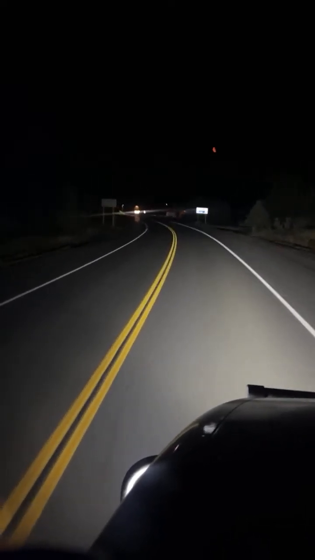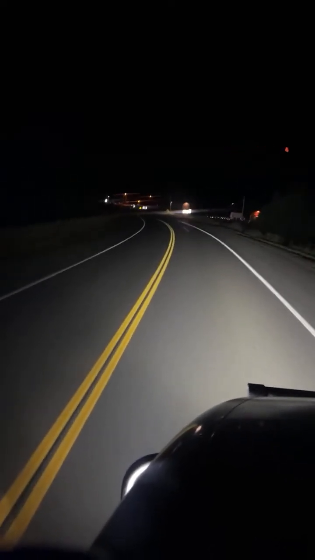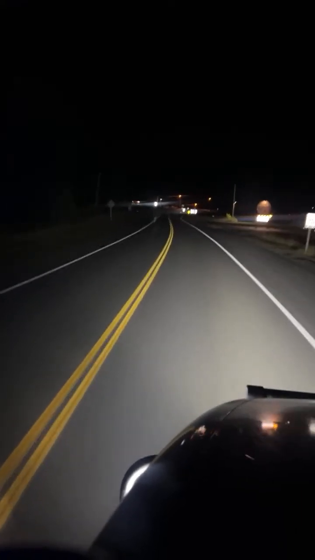Depends how many bars of reception I have at the time. I really don't see nothing, and if he's one of these guys who just flashes me so I could drive like a grandma for the next 20 kilometers, I'm really, really mad. Or he thought I had my high beams on, but after I flashed him, he flashed me again, and then he did his blinkers.